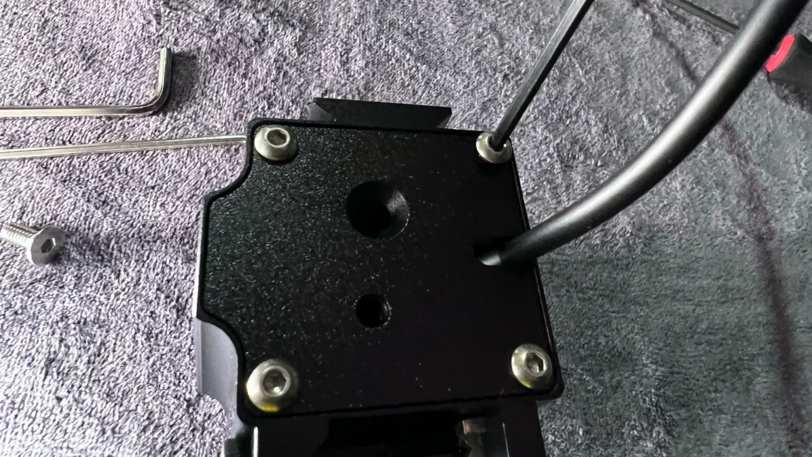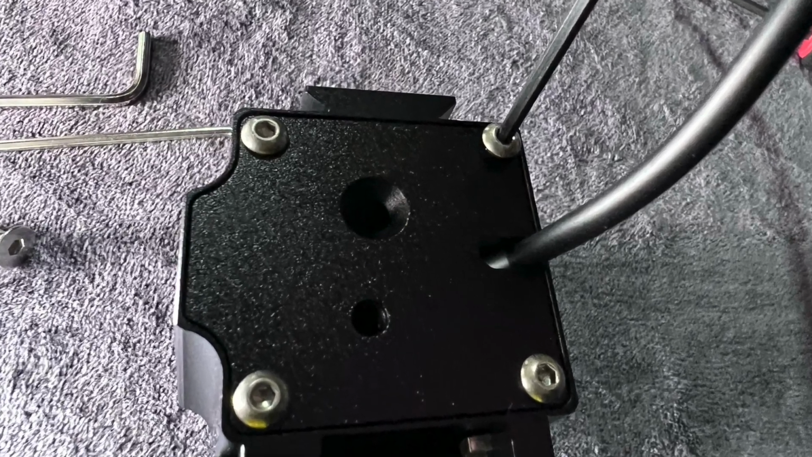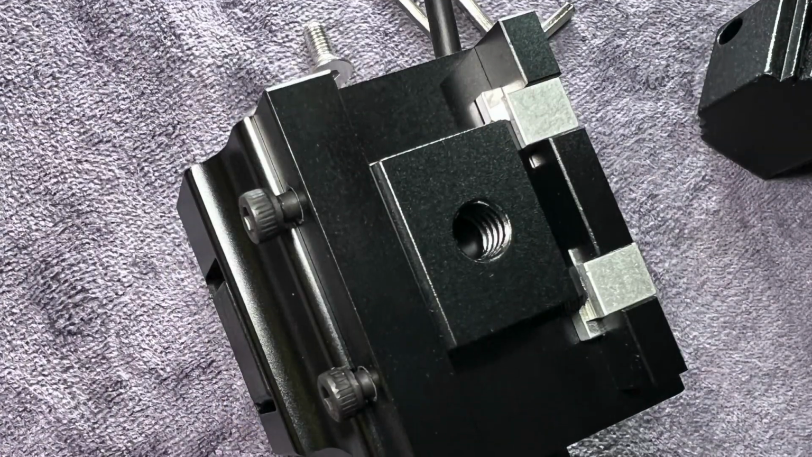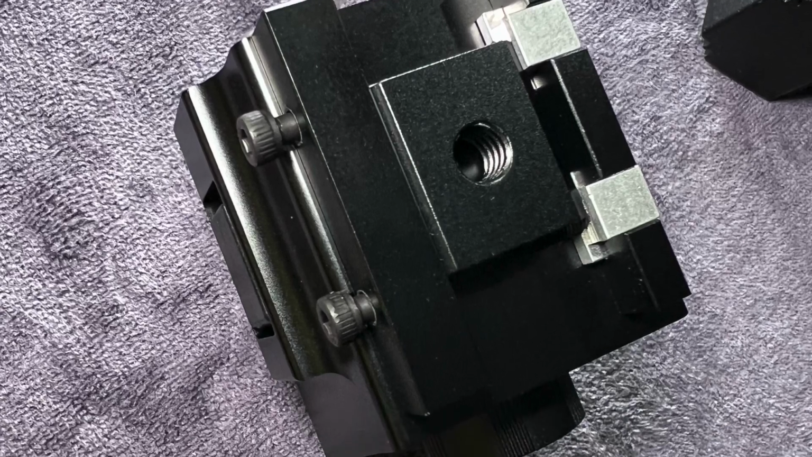See how there's no cutouts here? This is a picture of me doing it wrong. Don't do this, it just wastes your time. Once you have it properly put together, you can turn your attention to the bottom.